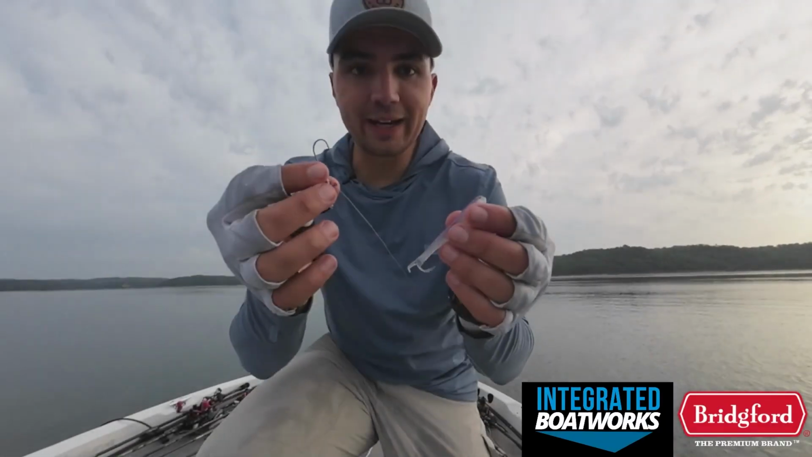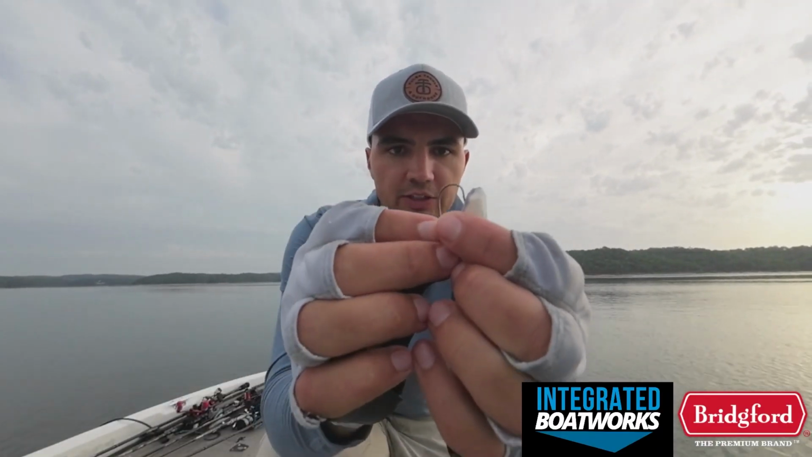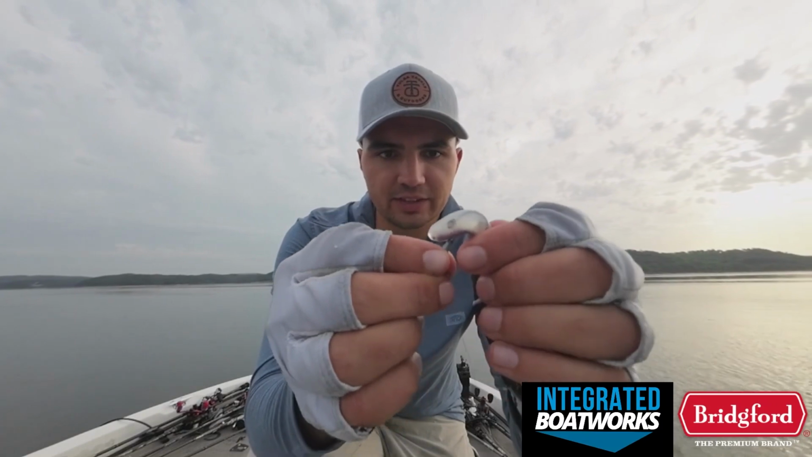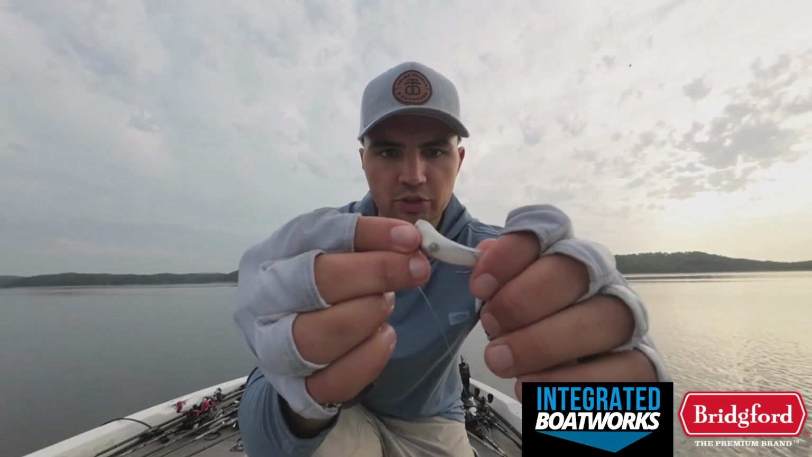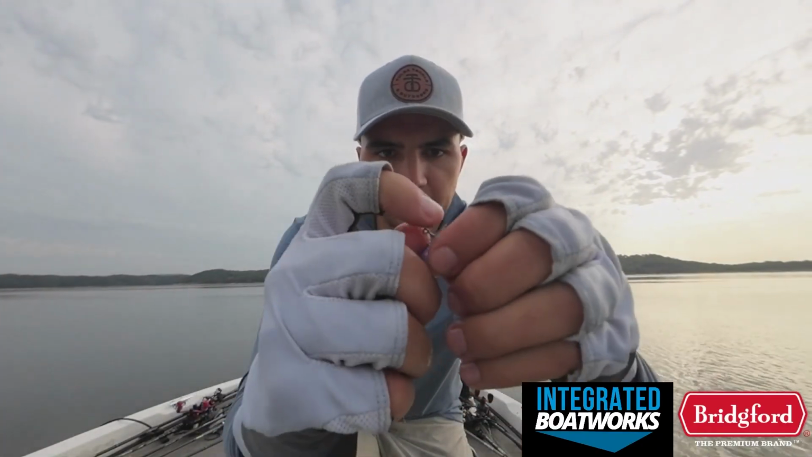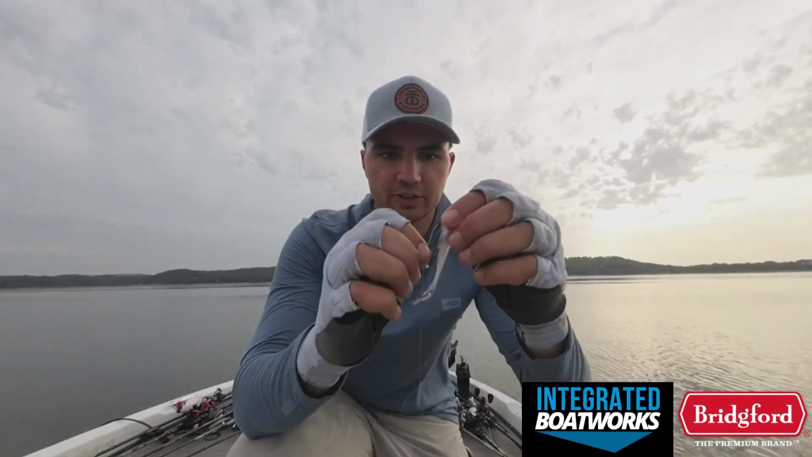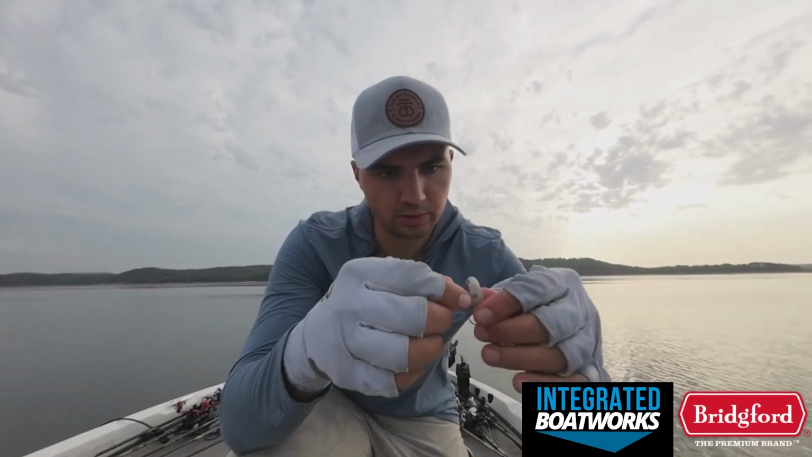Okay, let me rig one of these up for you guys so you can see very clearly. This is that 3-inch Bass Tricks Live Tricks with the hover rig. Just insert that hook a quarter inch below the head of the bait. Slide that bait up there until basically the plastic hits the lead collar on the hover rig. Push it up the shank, and then you're gonna pull the head of that swim bait over the top of that cone right there. And that bait is sitting pretty on there. I actually need to go a little bit further down. There we go. Now we're straight.